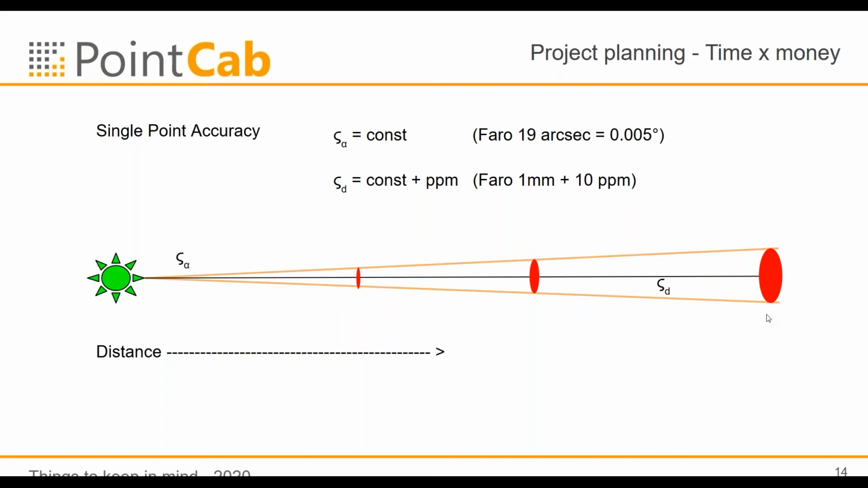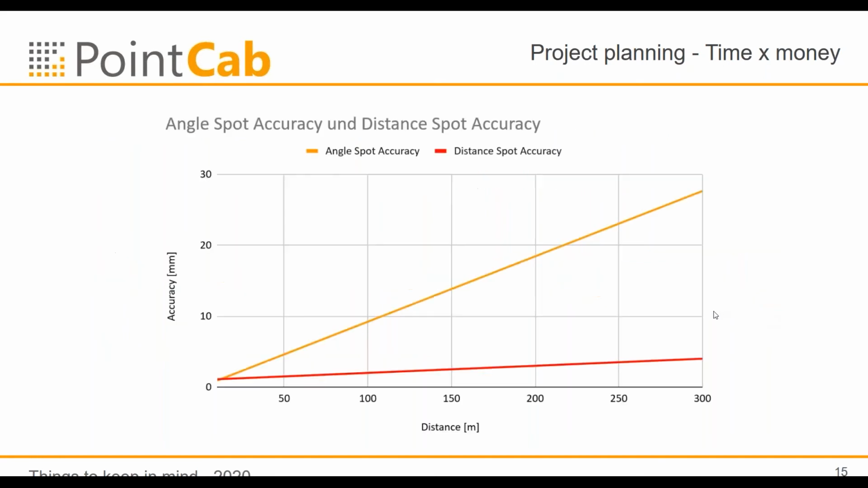And of course, if I go farther away, then the angular error will double if you double the distance. And in the next slide, you see already at 200 meters we have an angular accuracy of 2 centimeters.